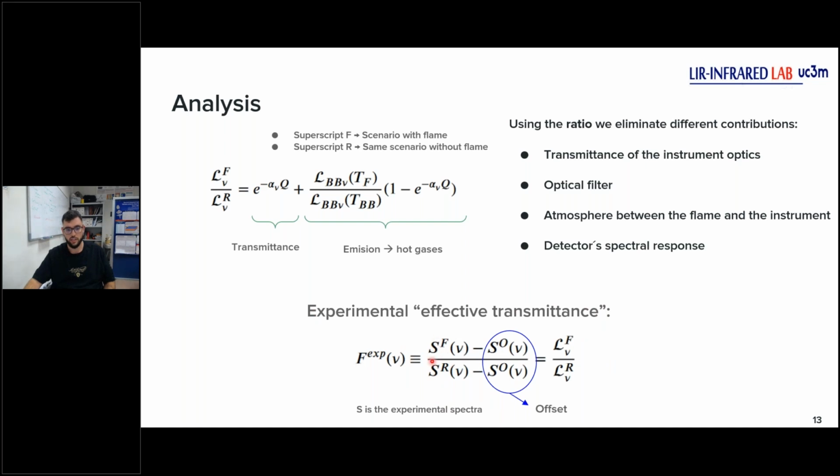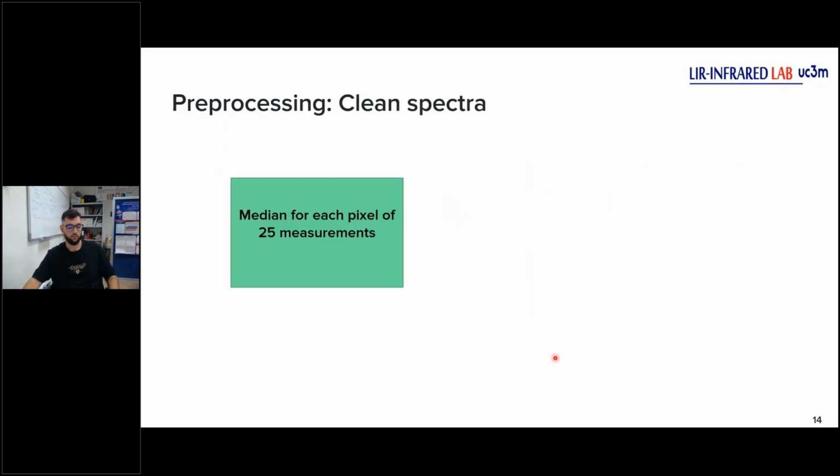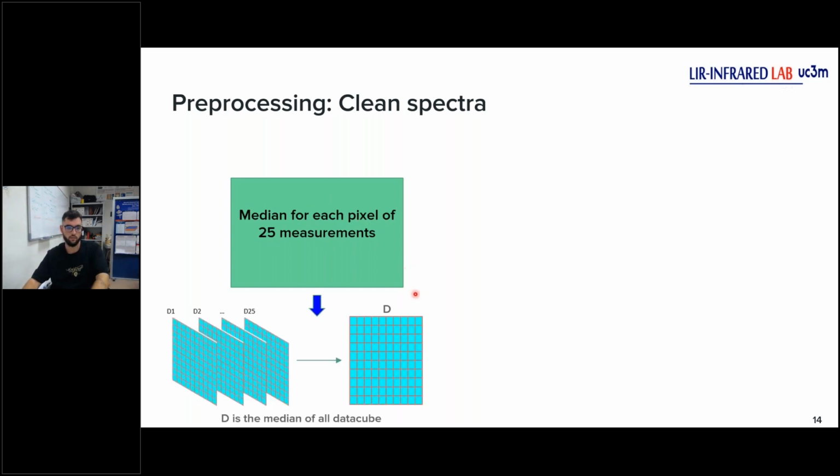This is the equation. S is the experimental spectra, and S0 is the offset. We will measure the offset with a cold body in front of the detector, and then eliminate the contribution to our measurements. Then we have our model, and then we have to clean the experimental spectra, okay? For this cleaning, we start with the median for each pixel of 25 measurements. For that, we have 25 measurements, 25 data cubes, and then we do the median and get only 1, okay?